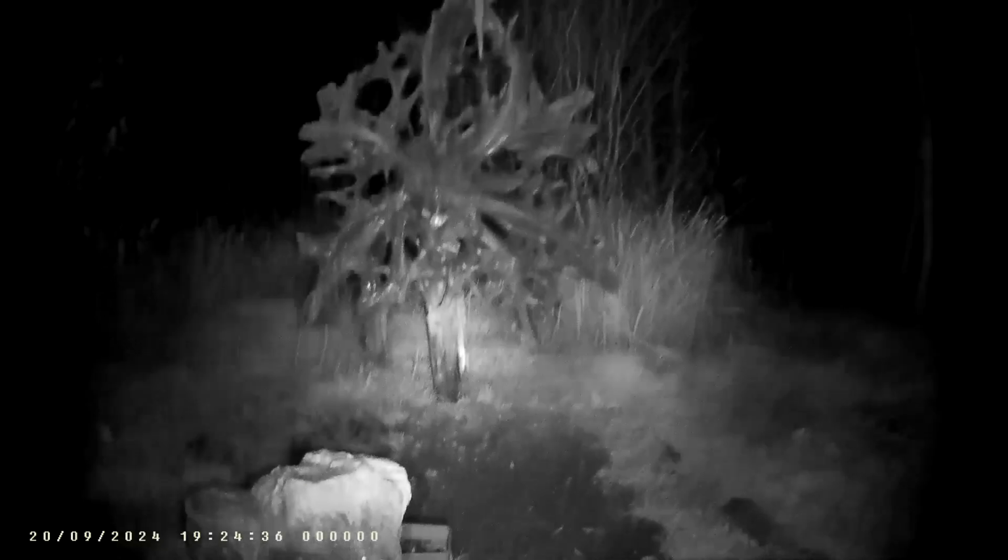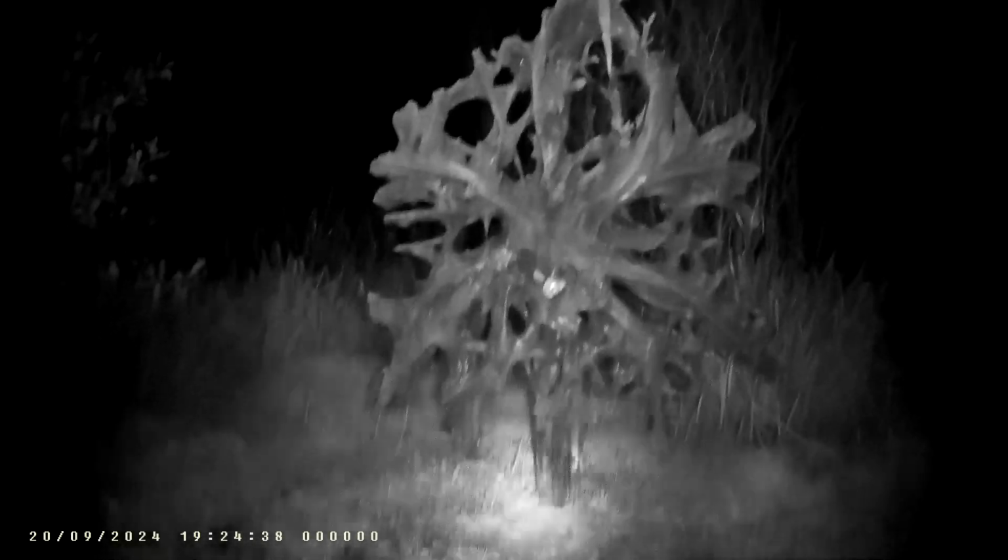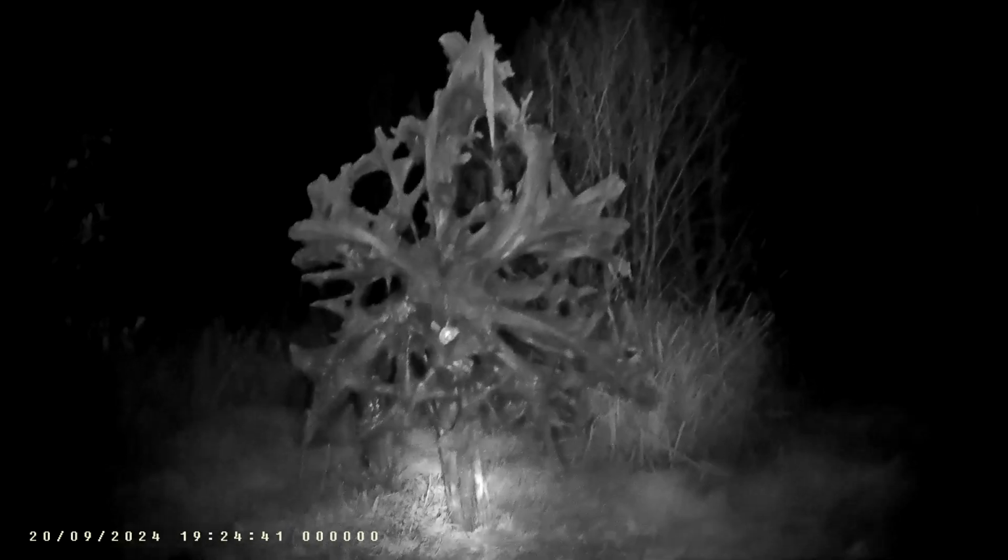I need to sit down already. Oh, that is a large oak root that was dug up in the area. It's 2,000 years old.